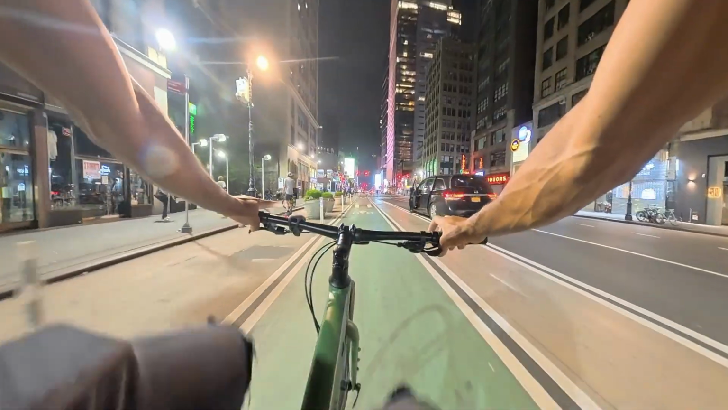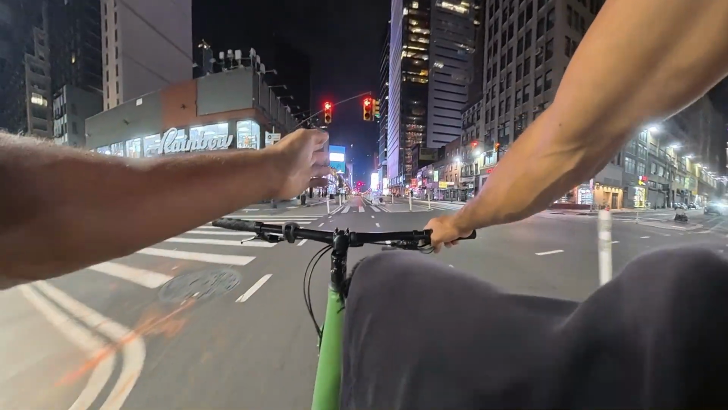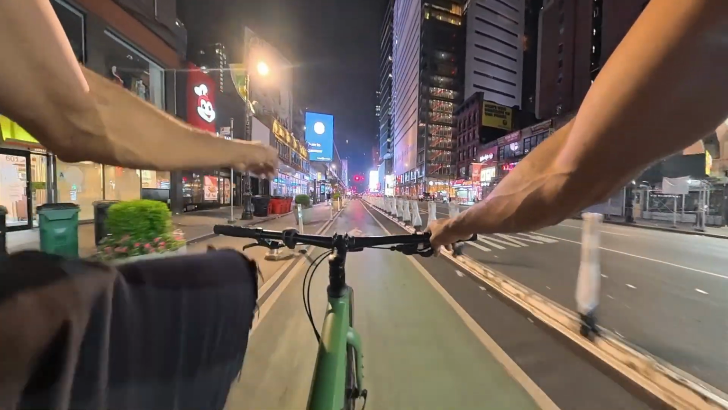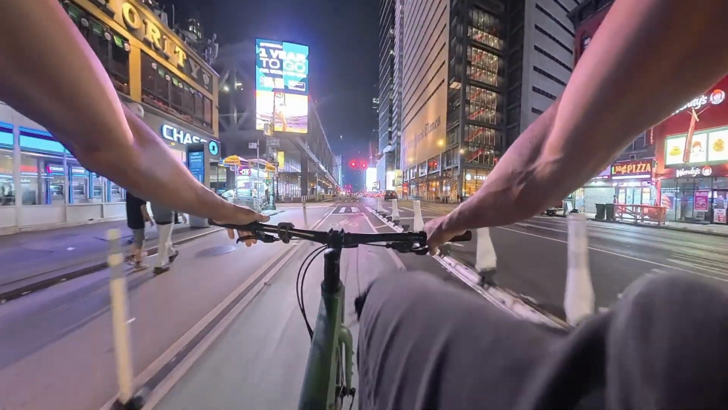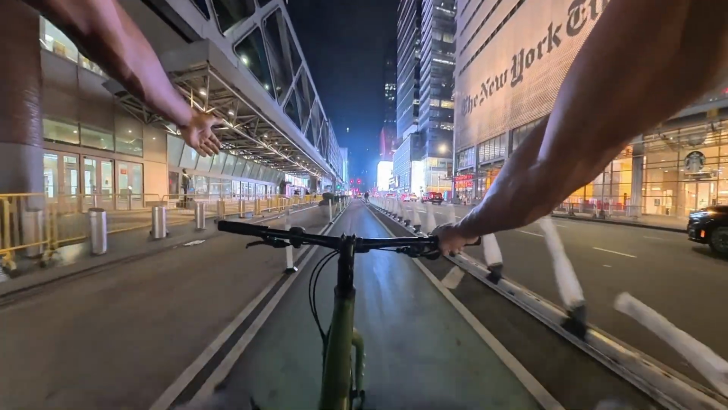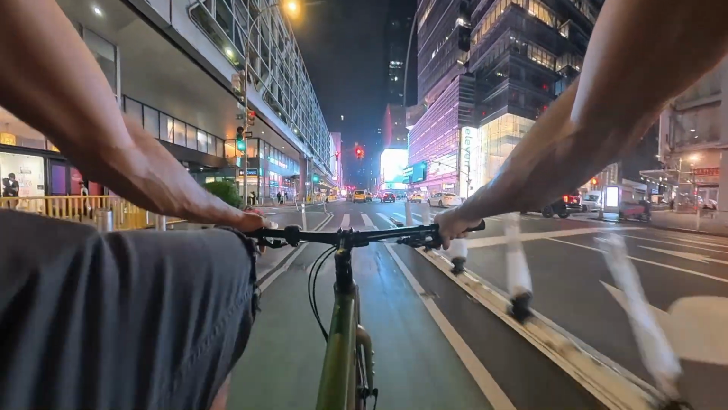Well, the cool thing about the bike lane now, when they changed this since the last time I rode it, is they put the bike lane more in the middle. Before, the bike lane was all the way on the side, right next to the sidewalk. People like to walk off the sidewalk, especially in these congested areas. They'll walk off the sidewalk, you'll be riding, and it'd be crashing. So now what they did is they moved it out, made this a pedestrian lane, and put the bike lane out here.